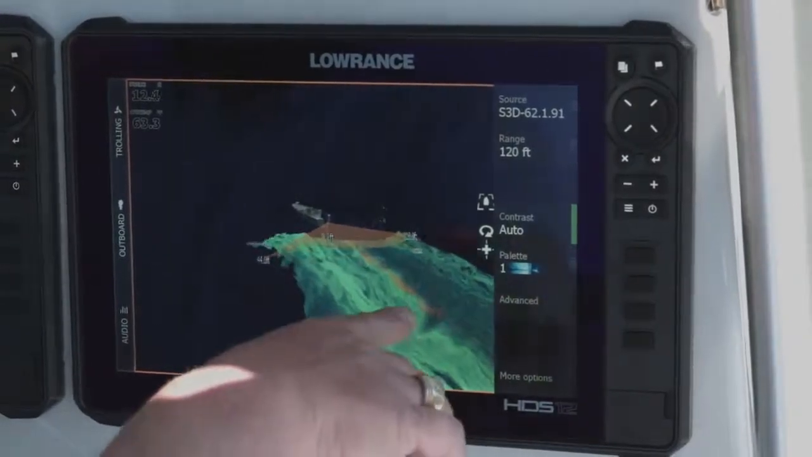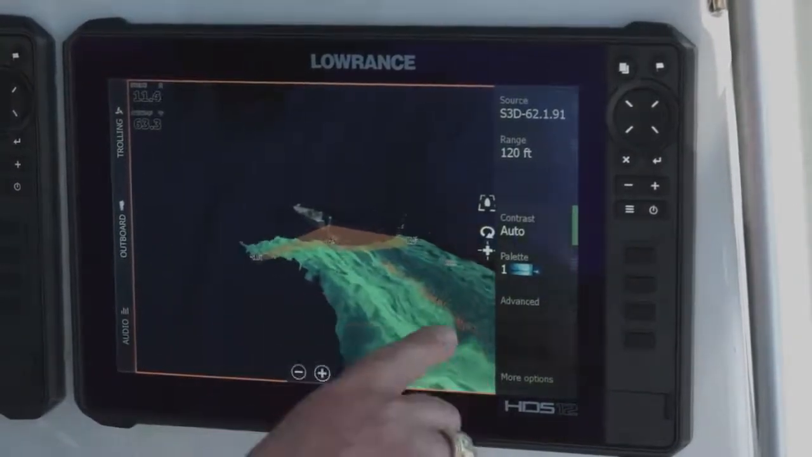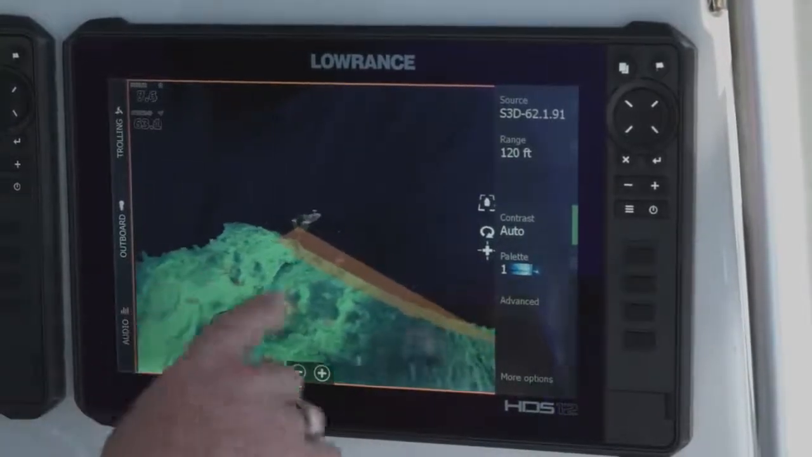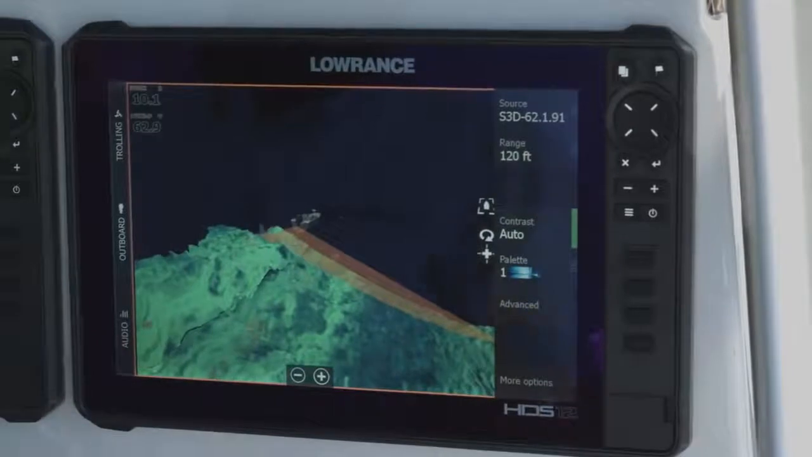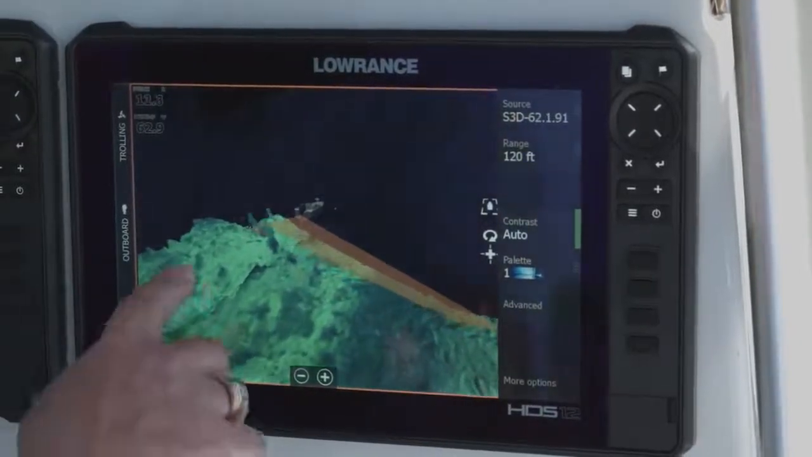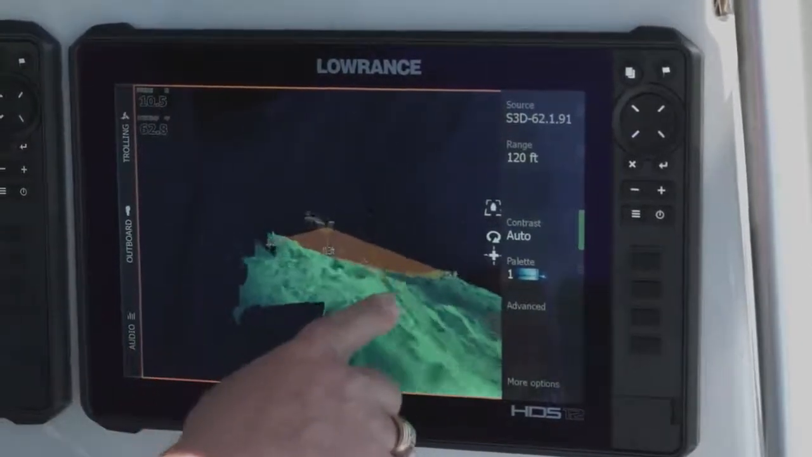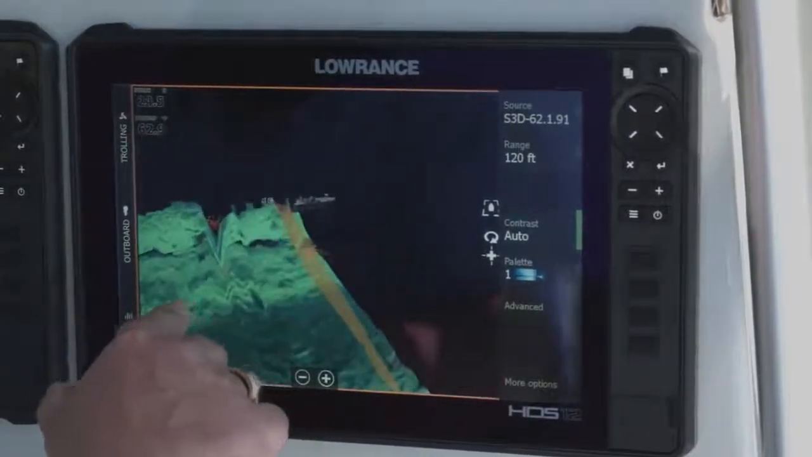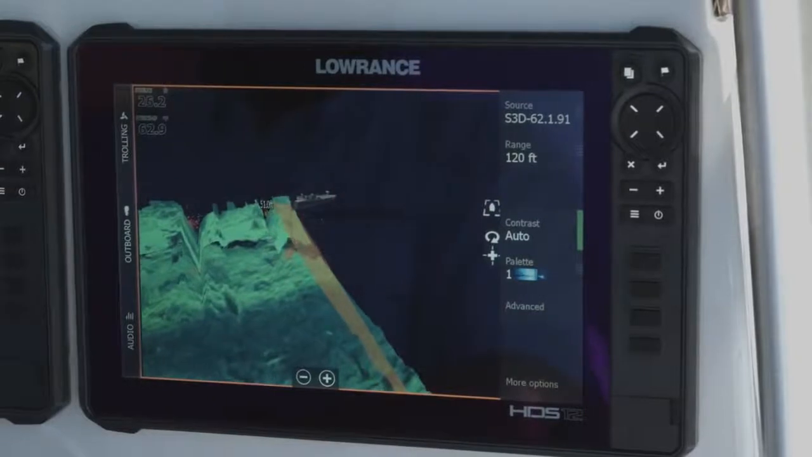You can see we've got a waypoint right here. It shows us this waypoint in 3D, but what's really amazing is the fact that you can look at that bottom. You can see those rocks and stuff on the bottom. You can see the way they relate. You can see how they just come up and down, and you can see what's jagged. You can turn it and look at whatever view you think is the best. You can see there's a big drop right there.